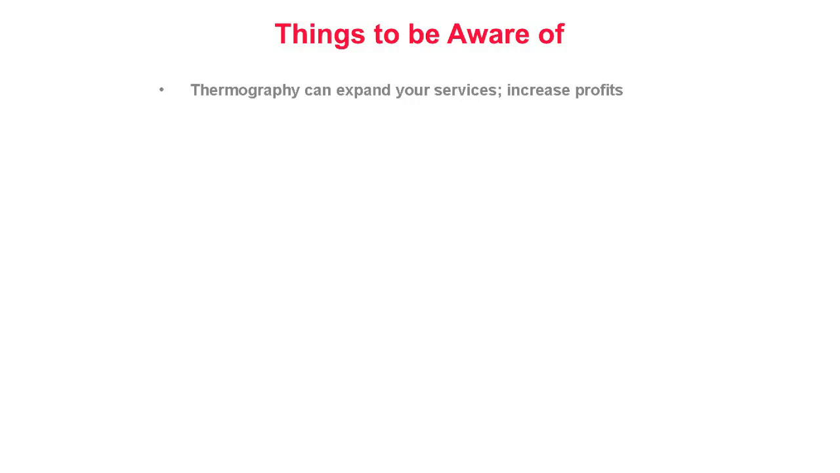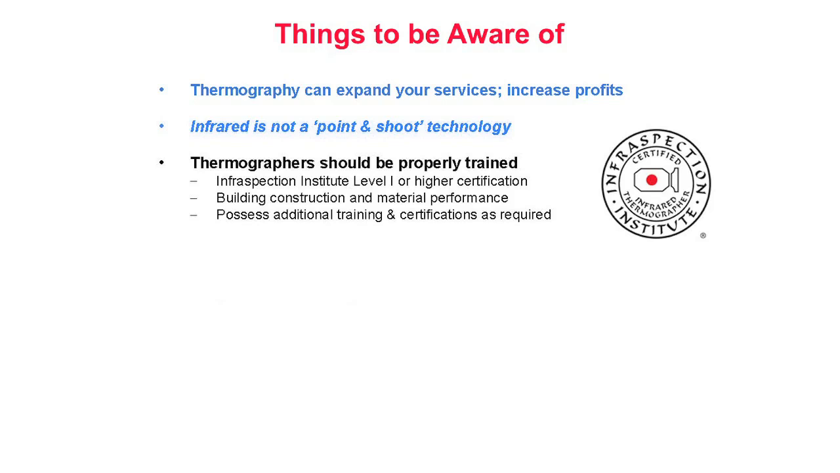Things to be aware of. As a home or building inspector, thermography can expand your existing services and increase your profits. Despite advertising claims to the contrary, infrared thermography is not a point-and-shoot technology. In order to help ensure accuracy and success, thermographers should be properly trained.